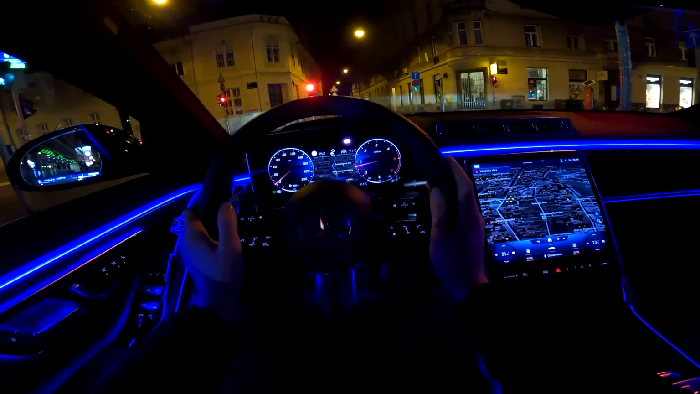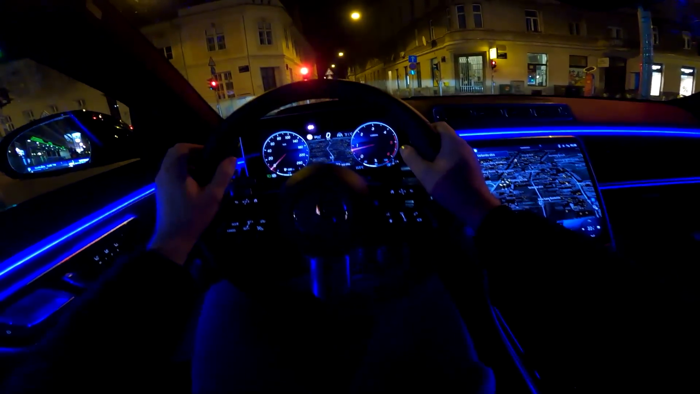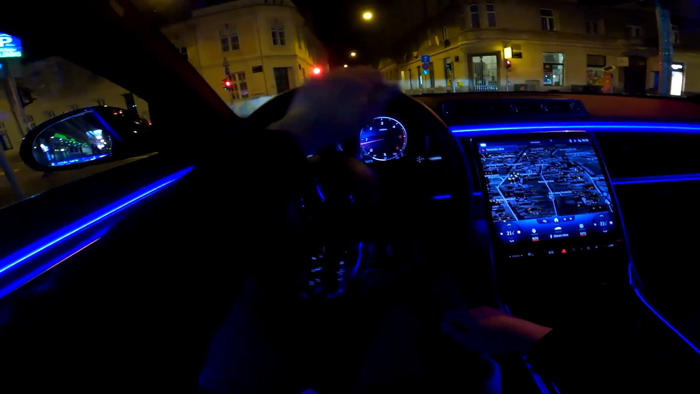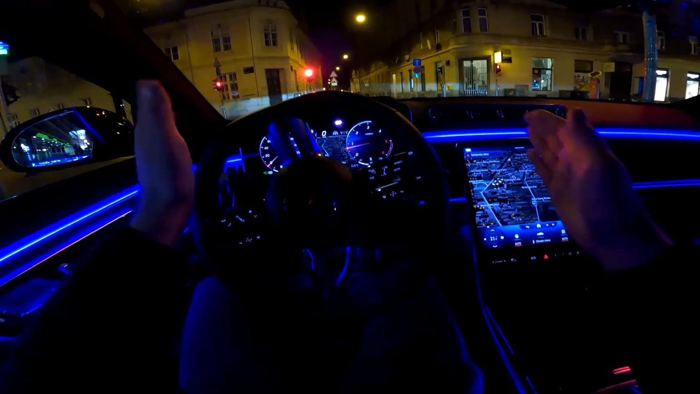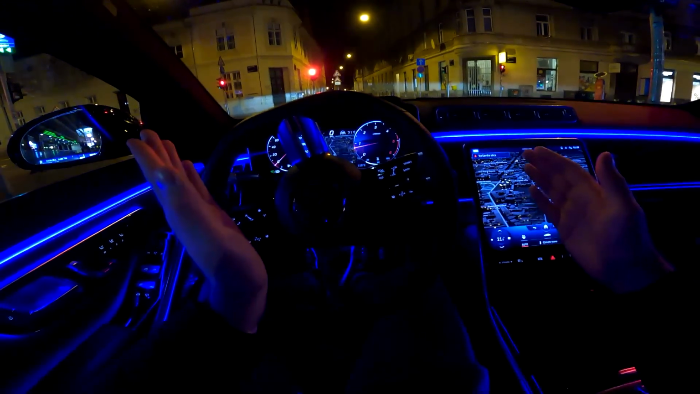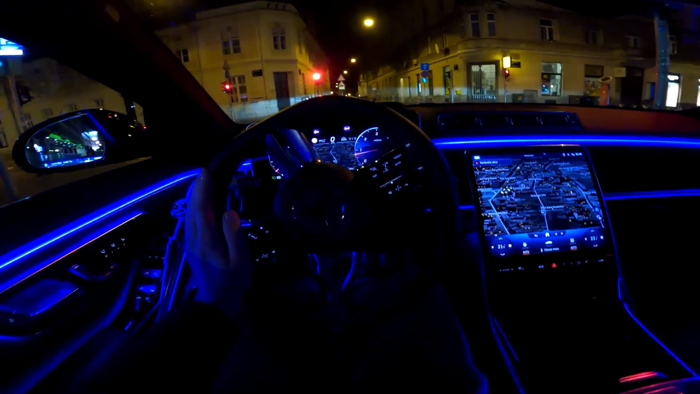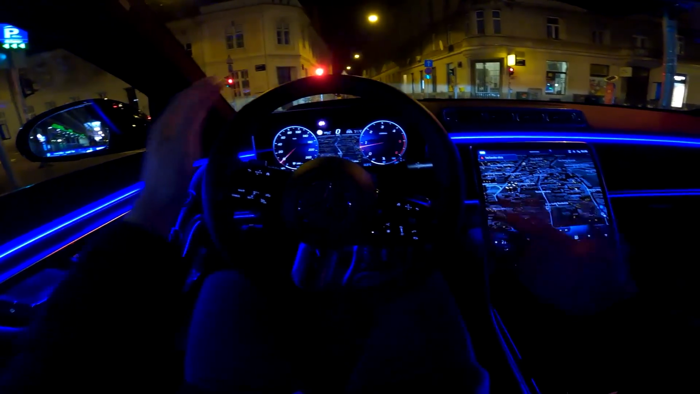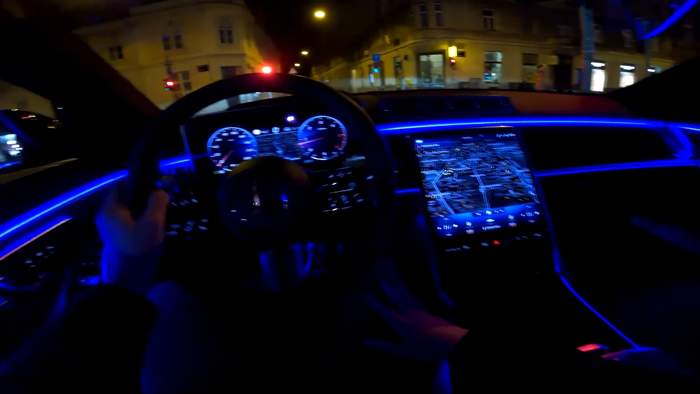Even though on the parking you need to be careful. For example, when you are closer to other cars and you do this, the rear wheels also change in different directions. So you need to be careful not to touch the other car, because soon you will be very near to that car near you.